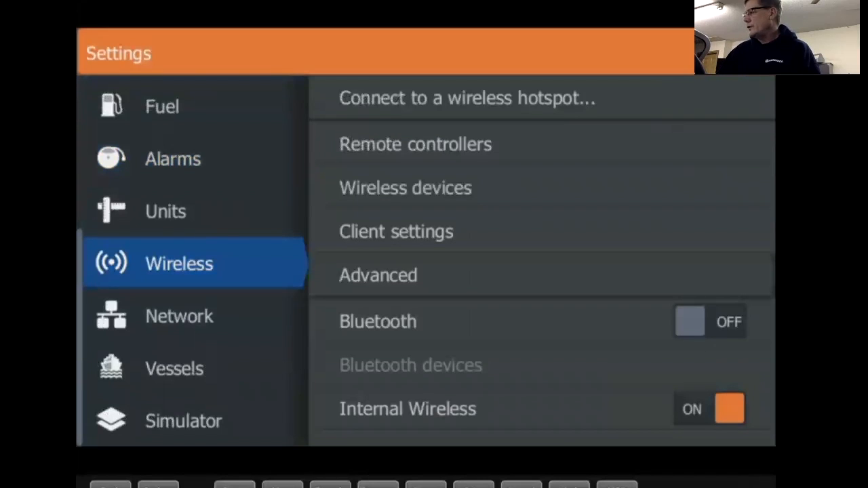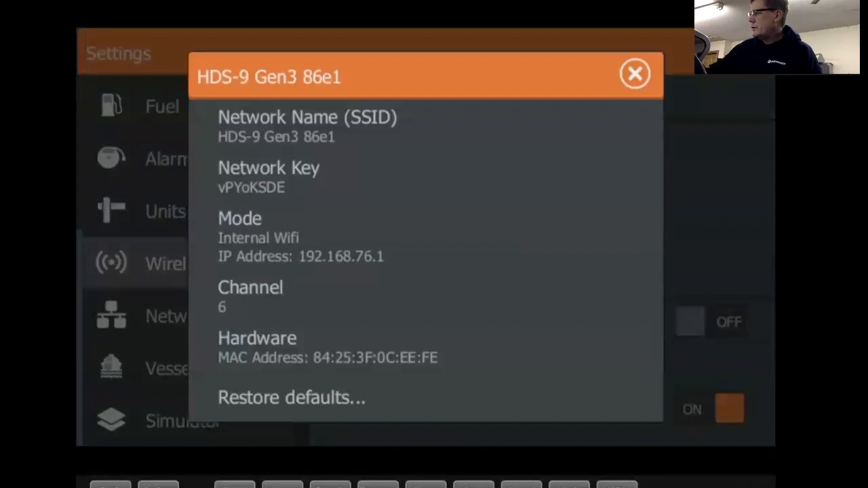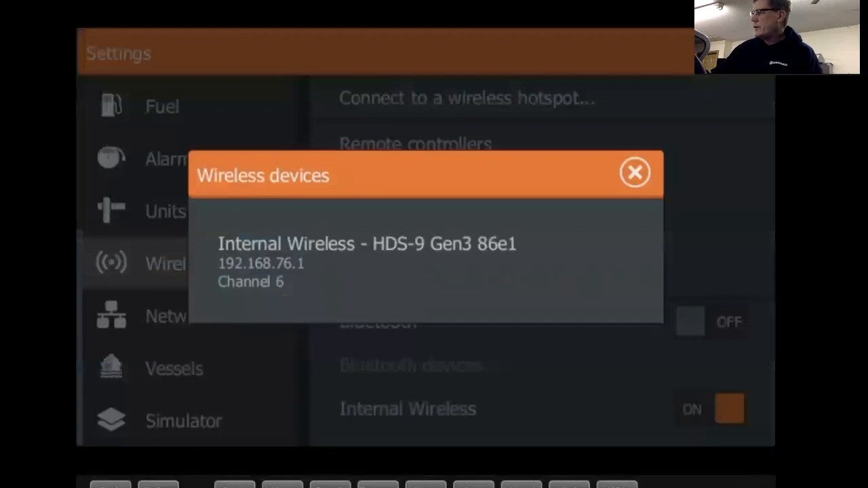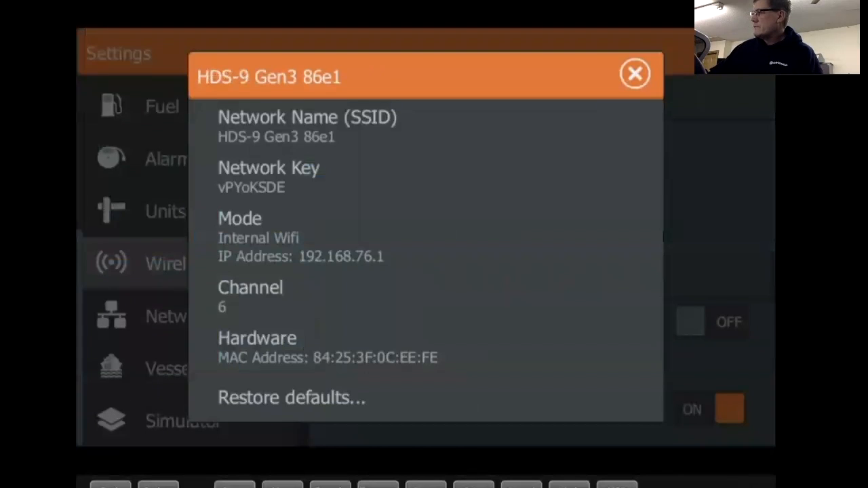Wireless. There's some wireless things in here. I'm not going to go in because I don't want to shut down here. But see, you got internal wireless turned on. Advanced wireless devices. It's this unit right here. Just back up here real quick. So let's say you want to hook up your iPad to your Go Free. You're going to need to know what your network key or your password is. So if you tap on wireless devices, click on there. Network key, that would be your password right there.